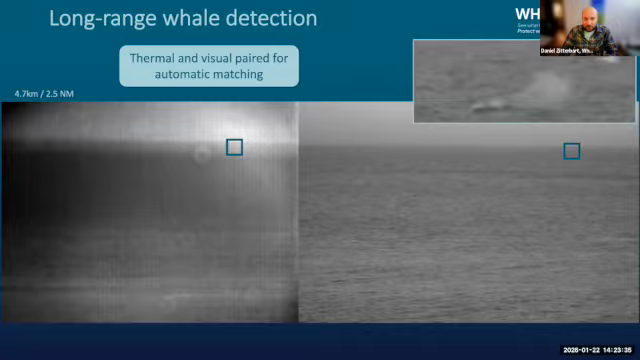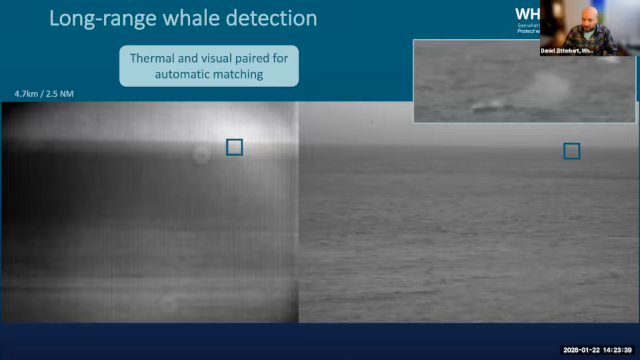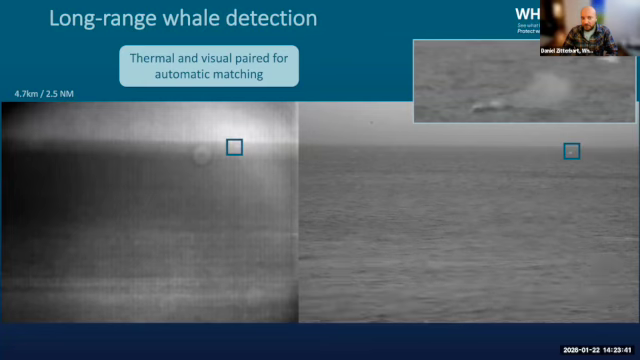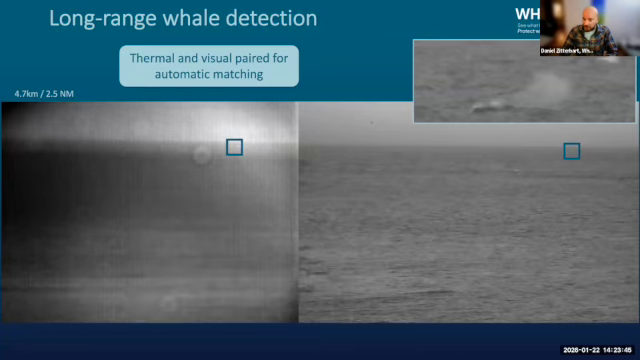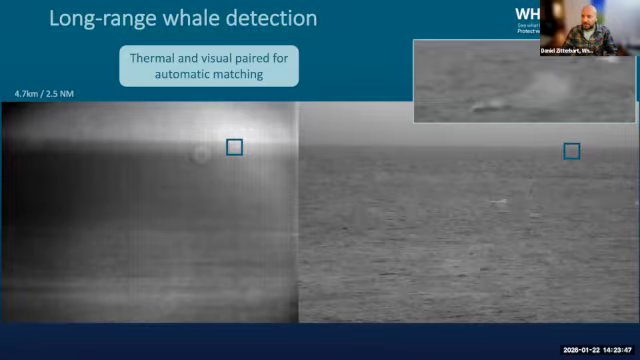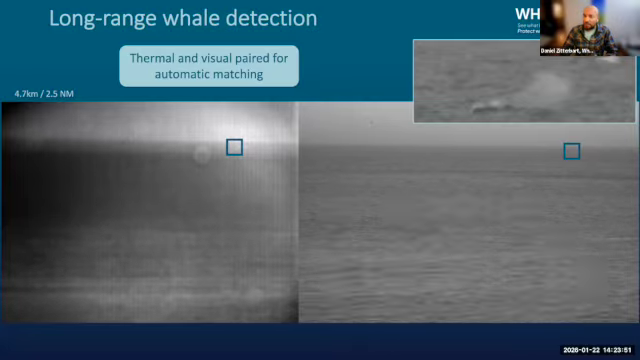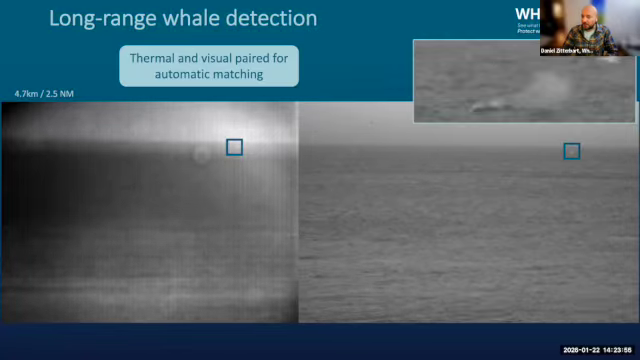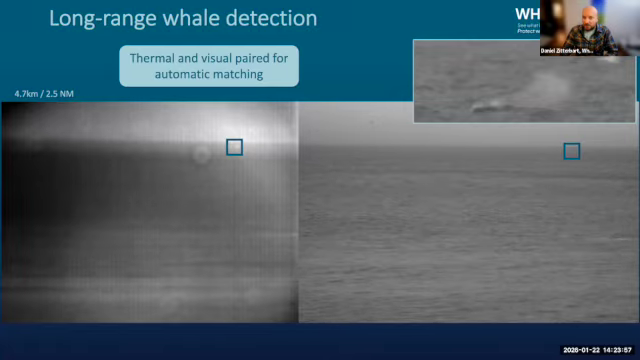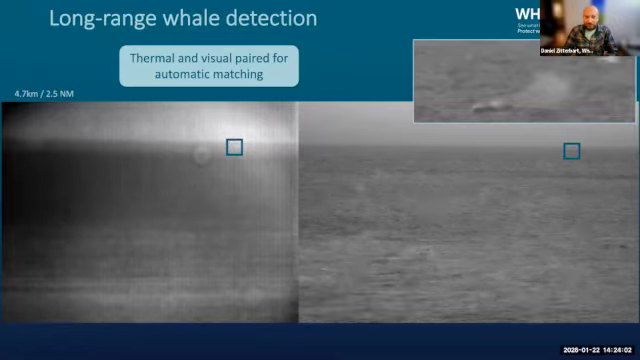And why do I show that to you? Because that's the distance that we want. What sets us apart is we developed a technology that can detect whales so far ahead that even the largest vessels and the largest tankers have enough time to change course and avoid the whale where it is, instead of getting very close to the whale. And of course, detecting so far ahead is critical to give the bridge crew enough time.